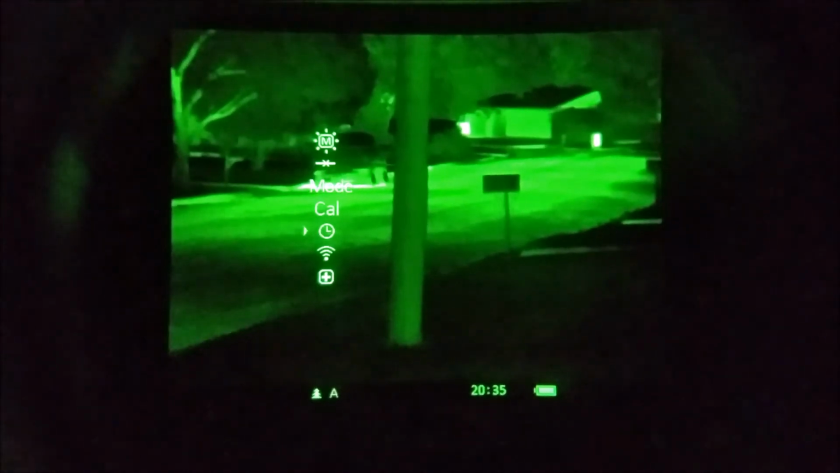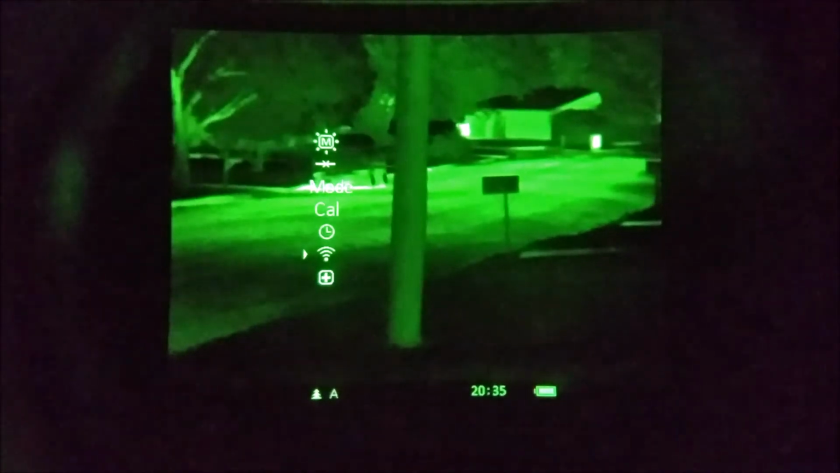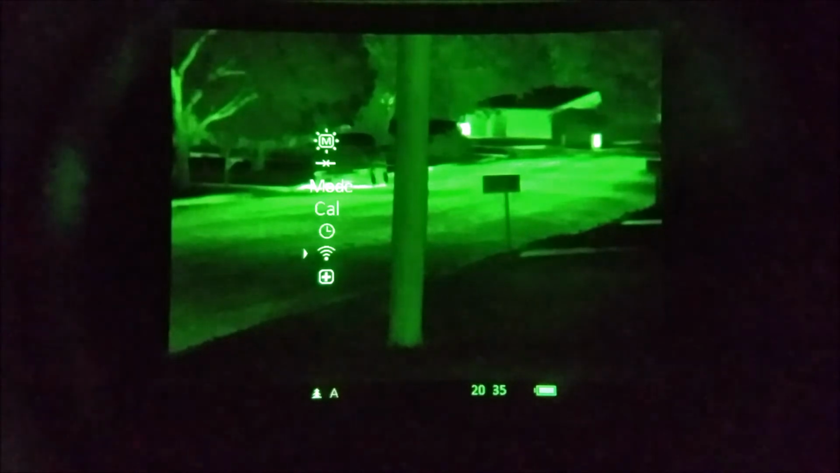Next one is just your time and date. You can set up 24-hour or normal AM/PM. And then this next one is to link a little remote that they send with the unit, so you can power the unit on and off with the remote and adjust brightness and contrast from that remote.